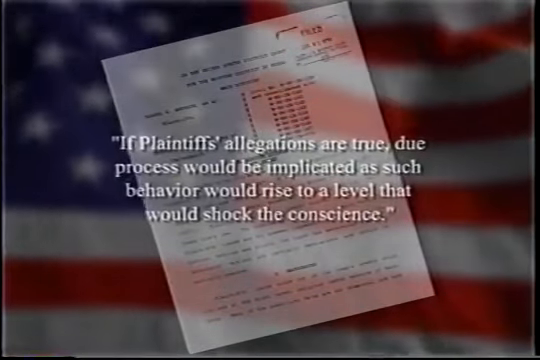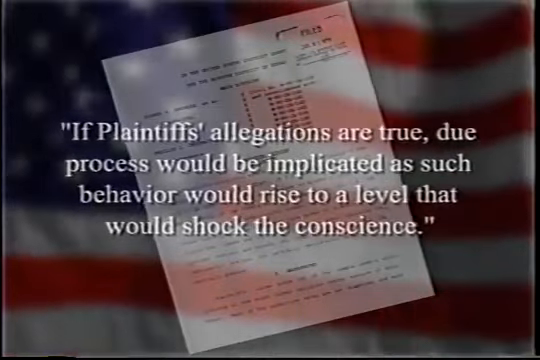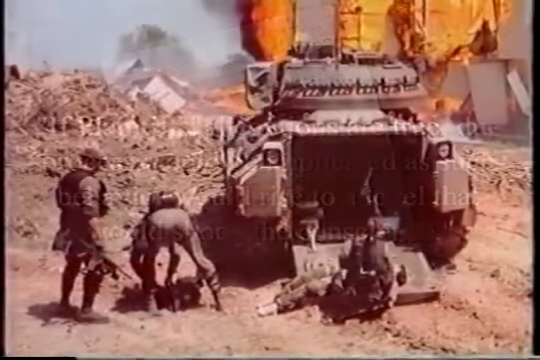Judge Walter Smith, who presided at all the trials related to the tragedy at Mount Carmel, has said, "The plaintiffs assert that the FBI's actions kept a number of Davidians from leaving the compound. If the plaintiffs' allegations are true, due process would be implicated, as such behavior would rise to a level that would shock the conscience."